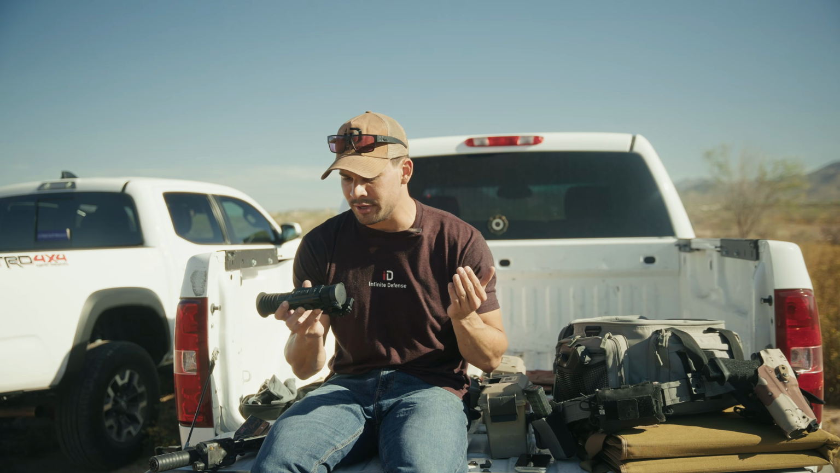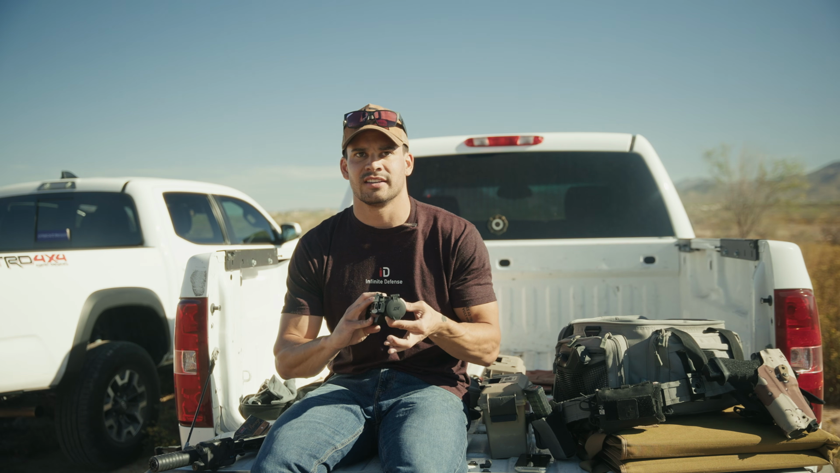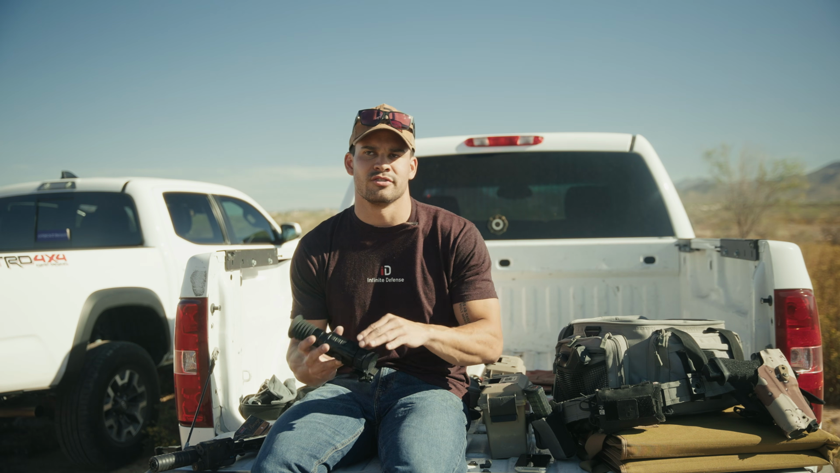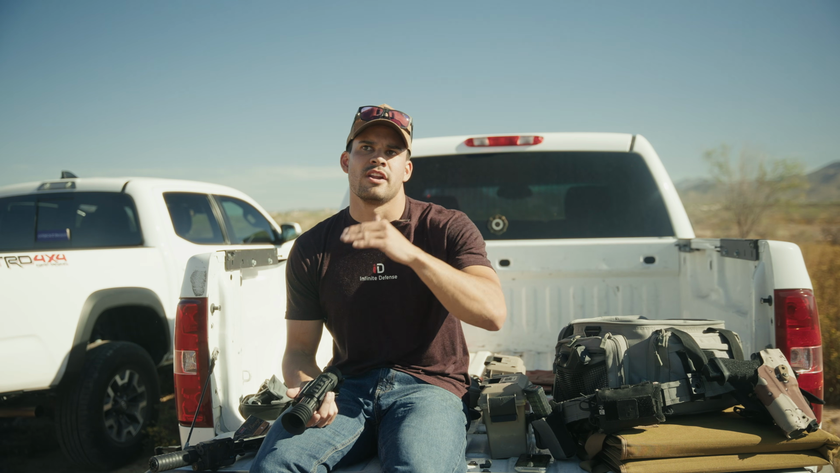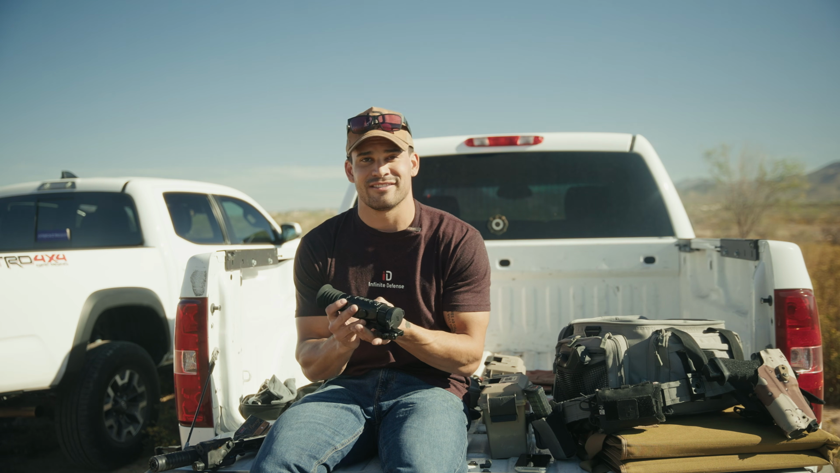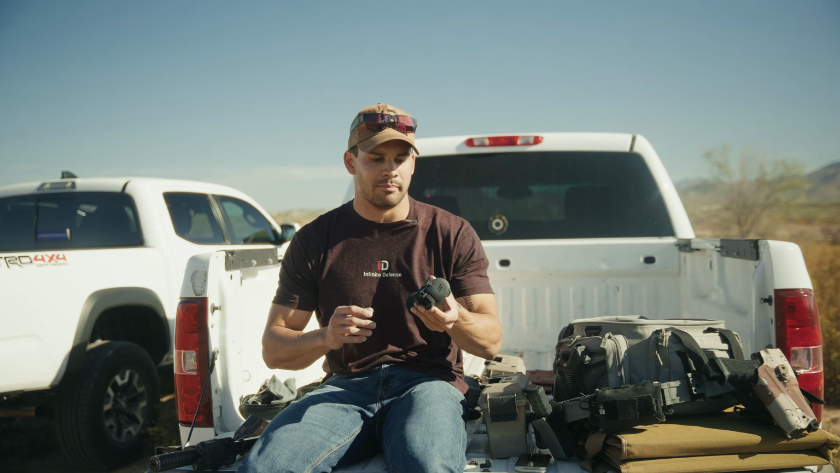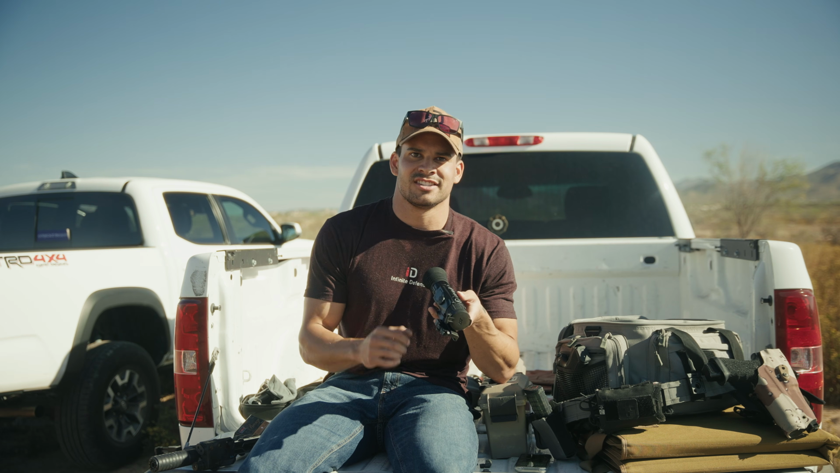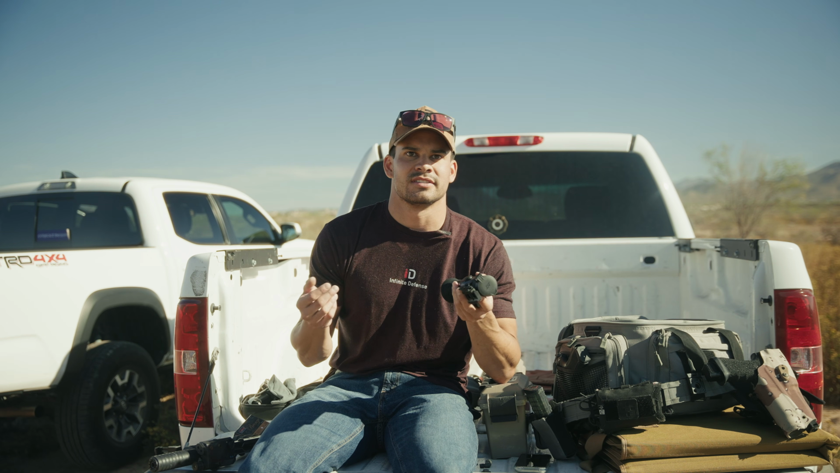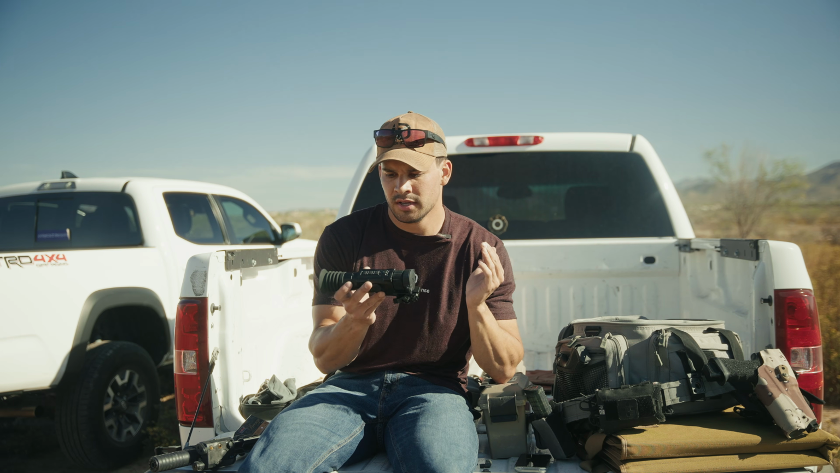Some downsides to it, it does need a lot of focusing. From going from 100 to 300 yards, you're gonna have to keep readjusting the focus, or even 25 to 100 yards. And then with magnification, especially if you're running this as a clip-on, you're really limited on magnification because you're basically just zooming into a digital screen, which doesn't work. It's not an optical zoom. So that's touchy, but that's gonna come with all thermal optics.